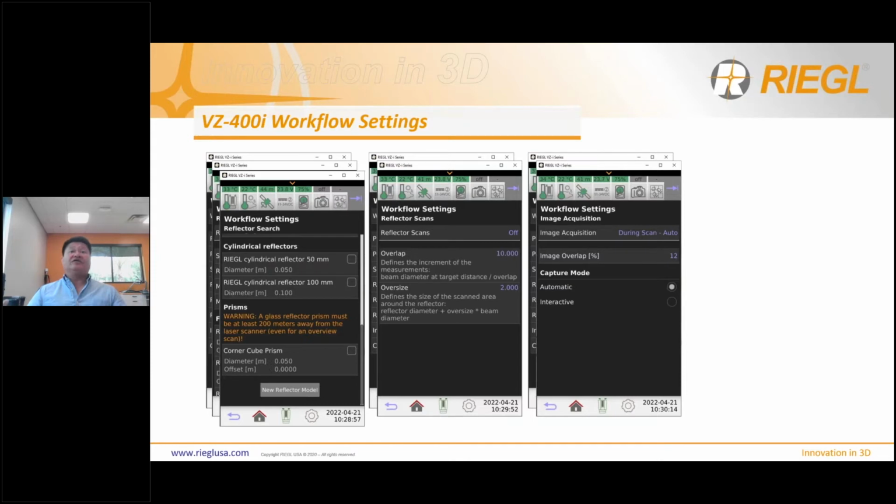So instead of waiting for the scanner to finish and then also waiting for the image to be captured, which sometimes, depending on the overlap, can take anywhere from 6 to hundreds of images, right? We would never do hundreds of images, because we would never have an overlap so high, because it's not necessary. We use a Nikon D850 with a 20 millimeter prime lens, which is not a fisheye lens. So you get less distortion and parallax effects. So by having a 12% overlap, you're taking approximately 8 images for every single scan position. So as the scanner is done, it automatically takes the images too as well, right?